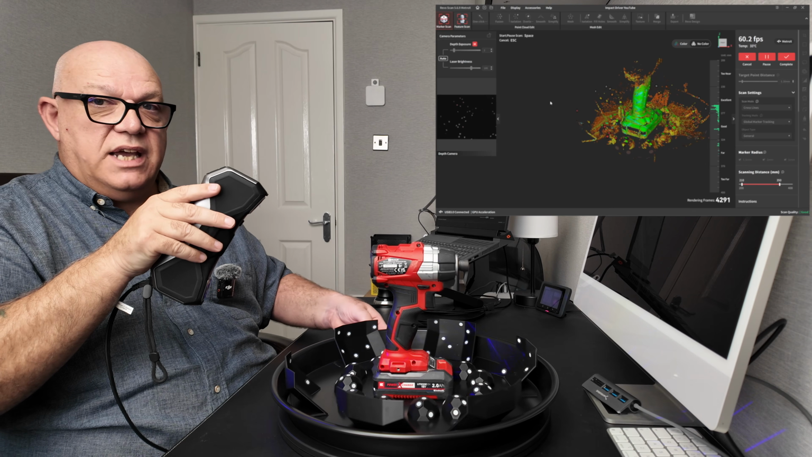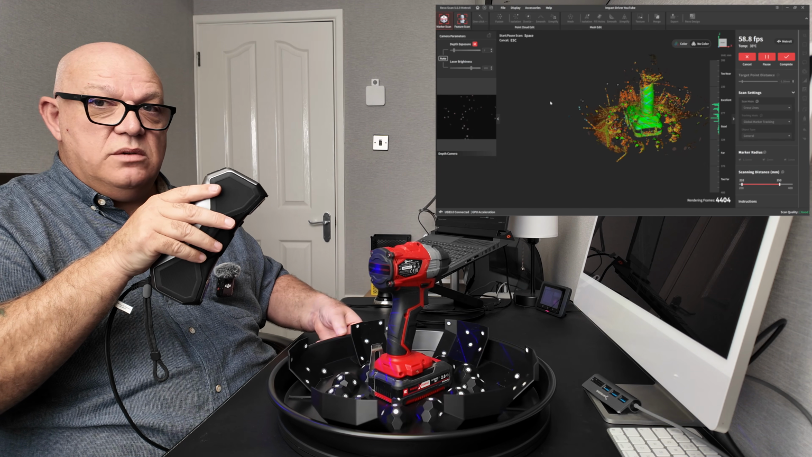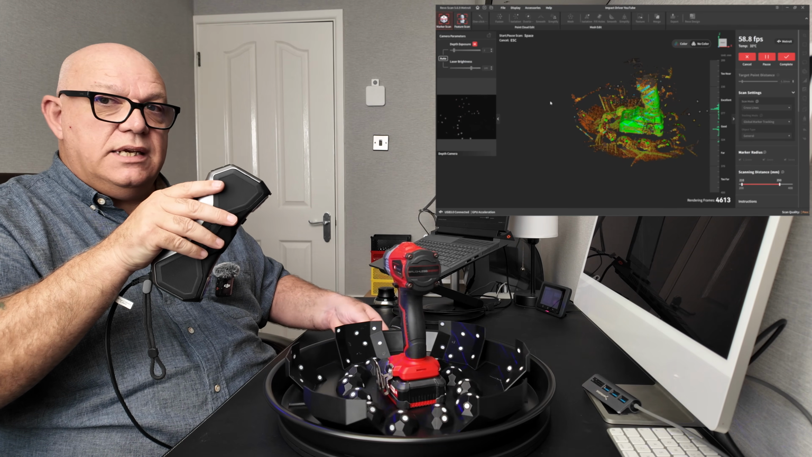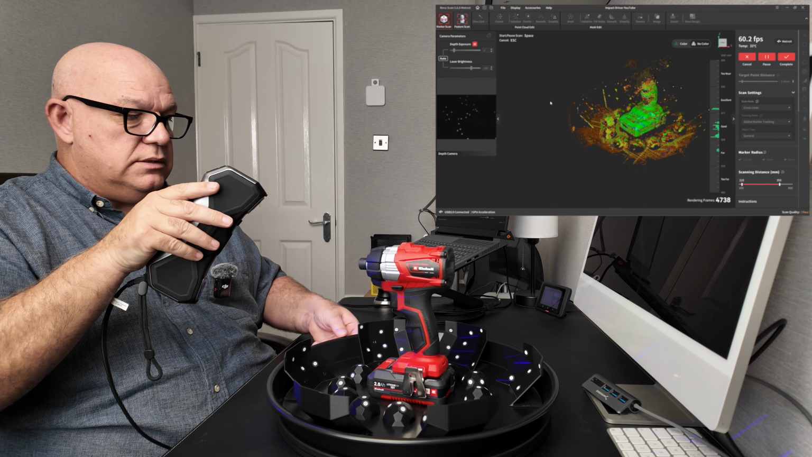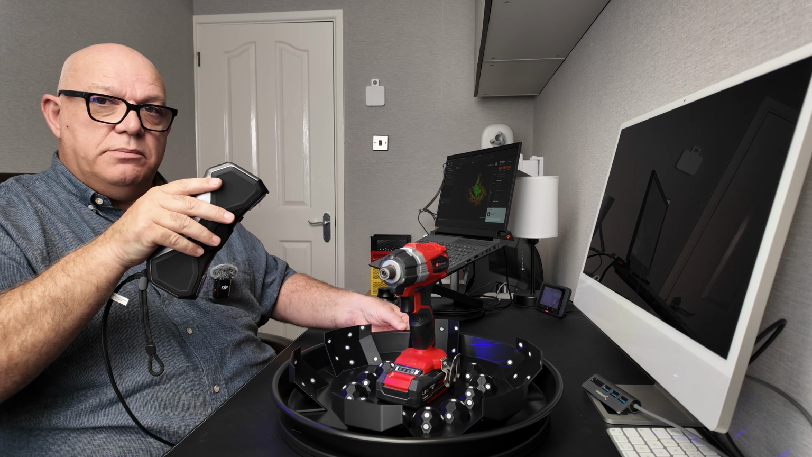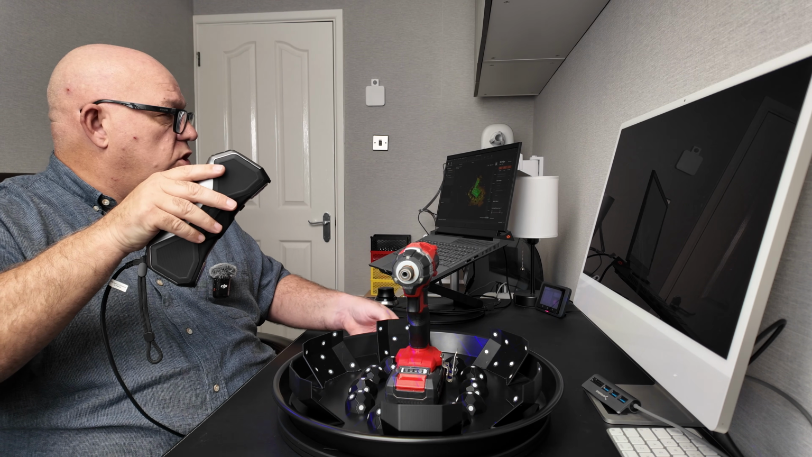Now, is this a fault of the scanner? Am I asking it too much? Let me know in the comments what you think. I have actually seen scanners on the market do this. I saw one recently in a video, the Creality Sermoon S1. I've actually seen do this.